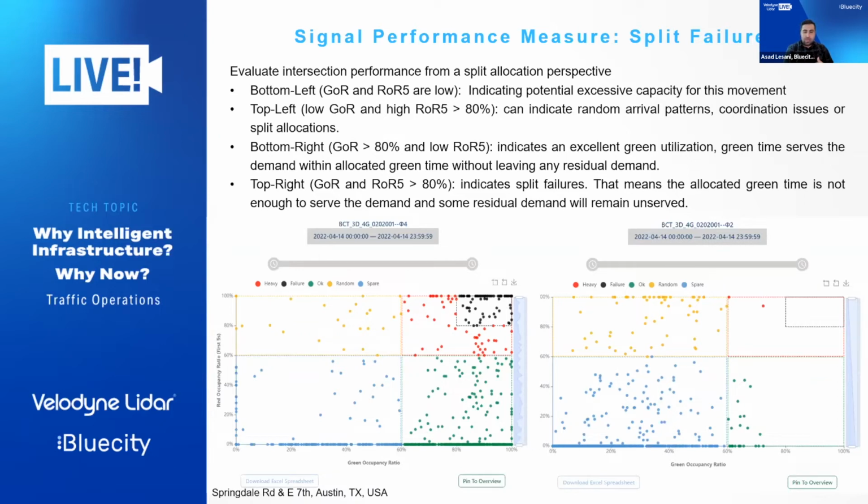So again, we use split failures to evaluate intersection performance from a split allocation perspective, how to allocate green time to other phases in need, and also to evaluate the effectiveness of servicing intersection movements. For example, in this chart you see a scatter plot of all cycles with respect to their split failure.